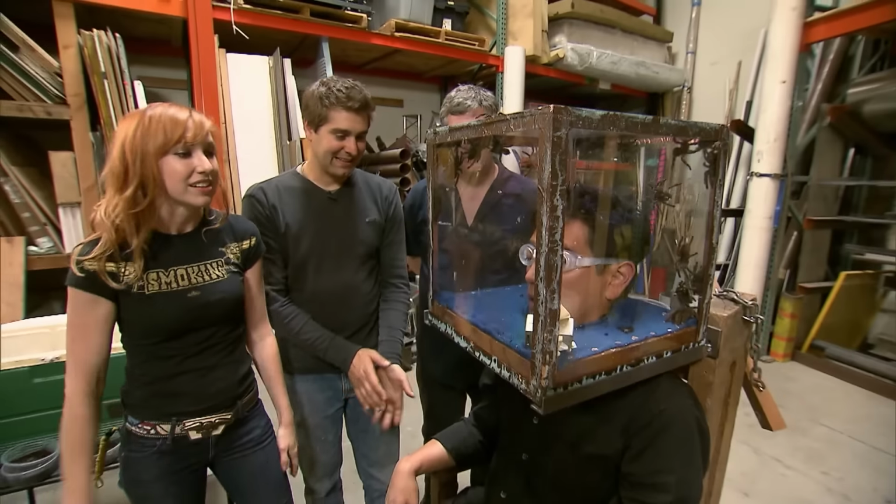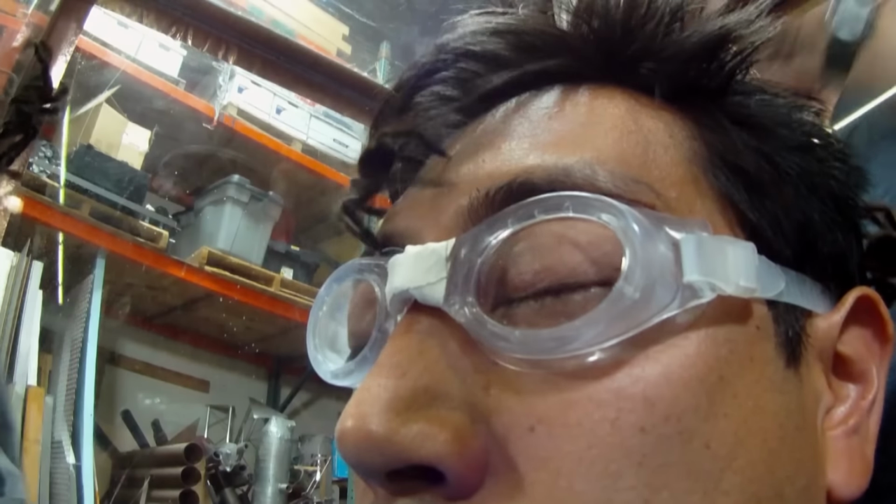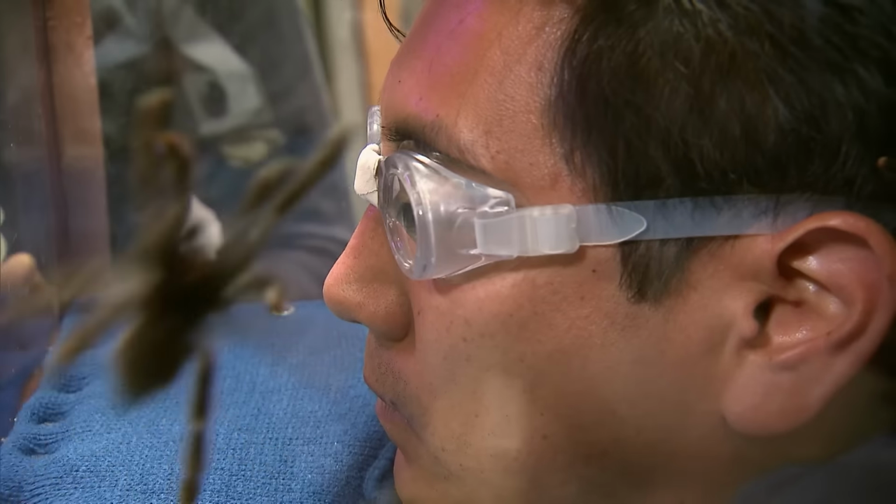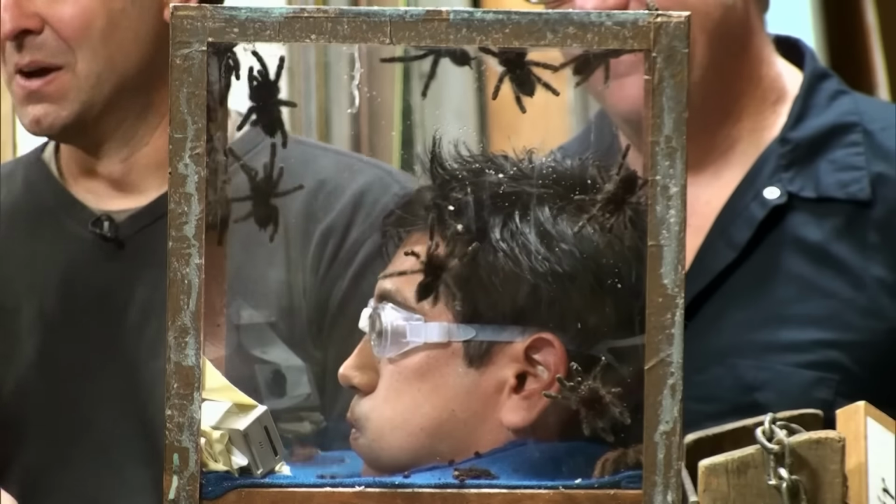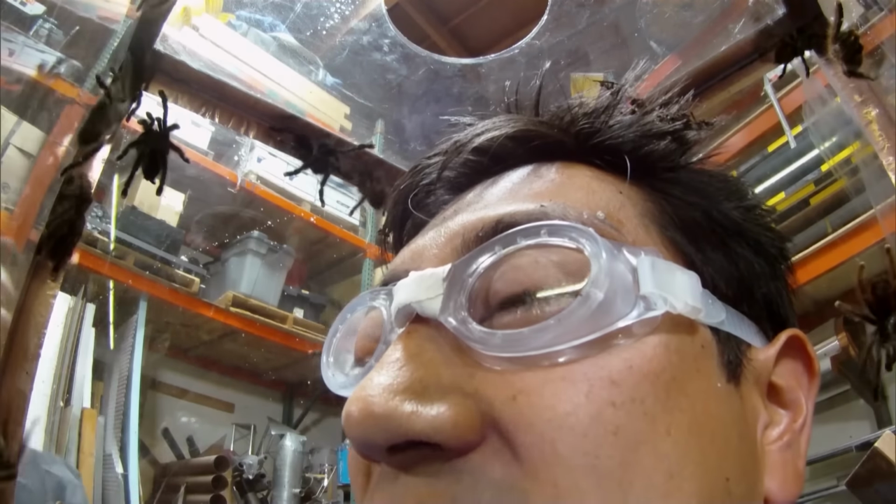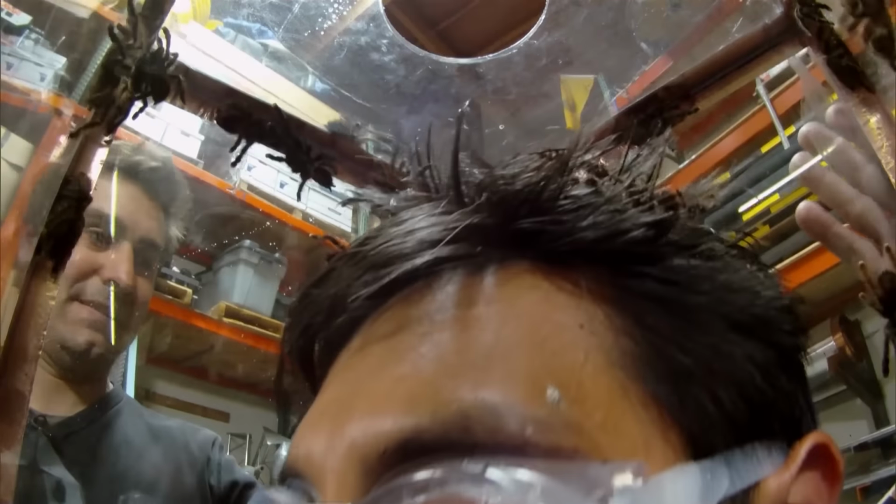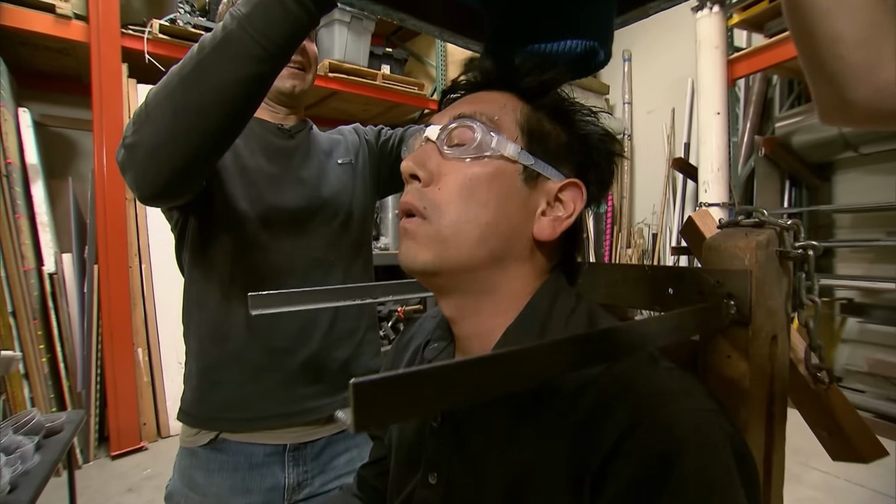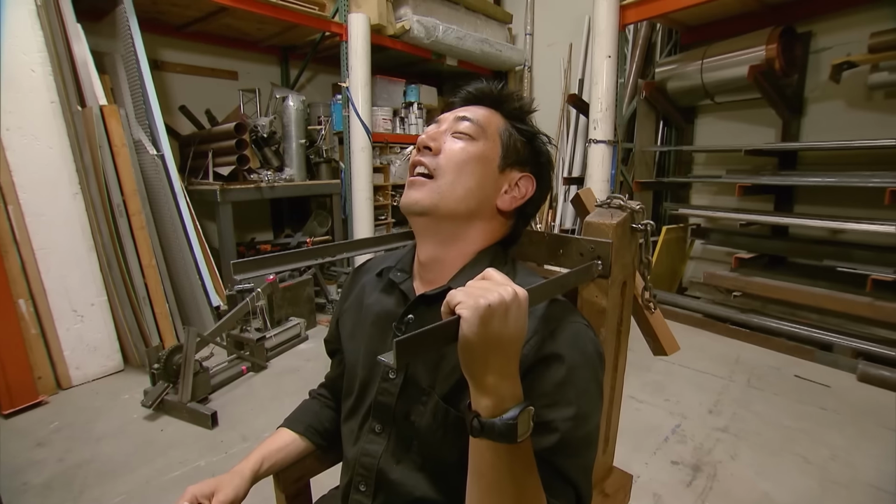Trapped in the enclosed space, the spiders skitter, scurry, creep, and crawl across his face and hair. It is, quite literally, the stuff nightmares are made of. But finally, he hears the magic words. Okay, let's take the box off. All right, here we go. Okay, there's no spiders around his neck, so we can slide this off. Wait, hold on. Okay. Good. Nice work, buddy. You made it! Yay!